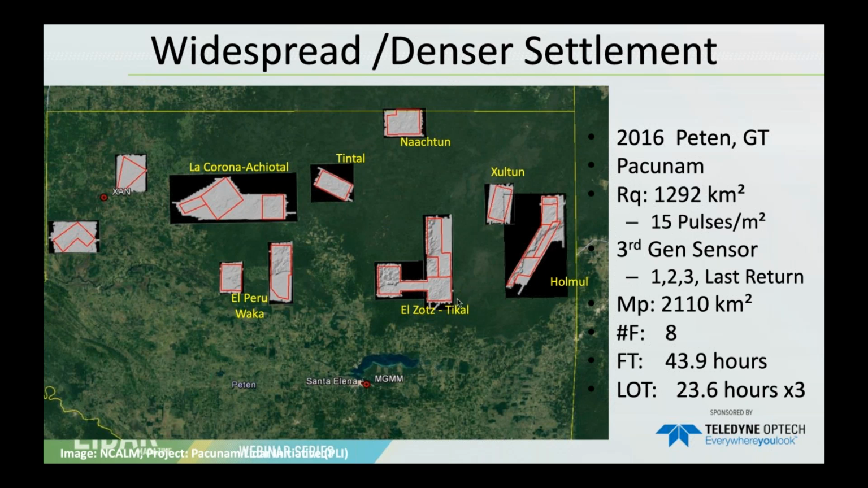An example of this comes from this project, the largest scale project that we have ever conducted, in 2016. We collected about 2,000 square kilometers spread over an area that covers about 16,000 square kilometers. Funny thing here is that we had a third generation sensor, the Titan multispectral multi-channel system. For those of you that don't know, it's like having 3 LIDARs in a single sensor.